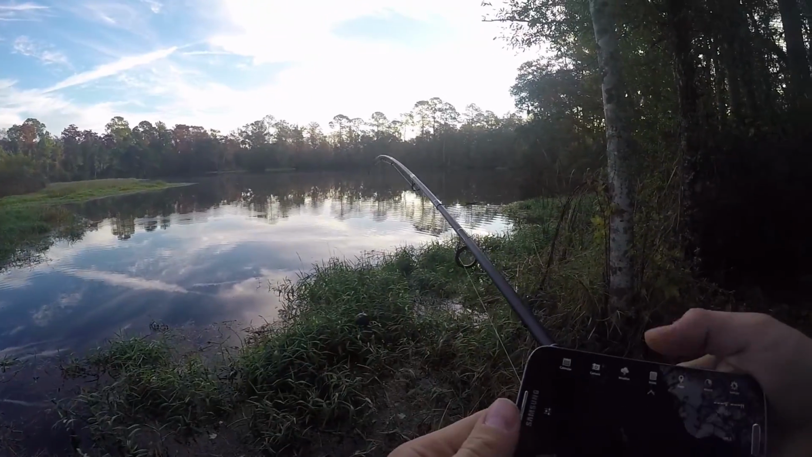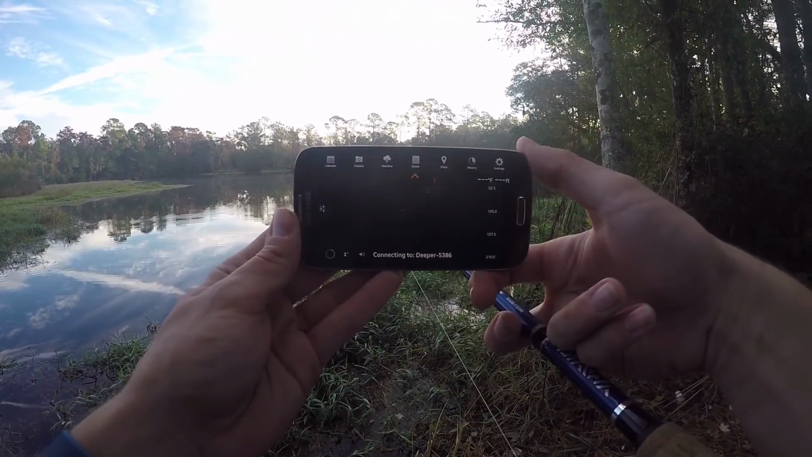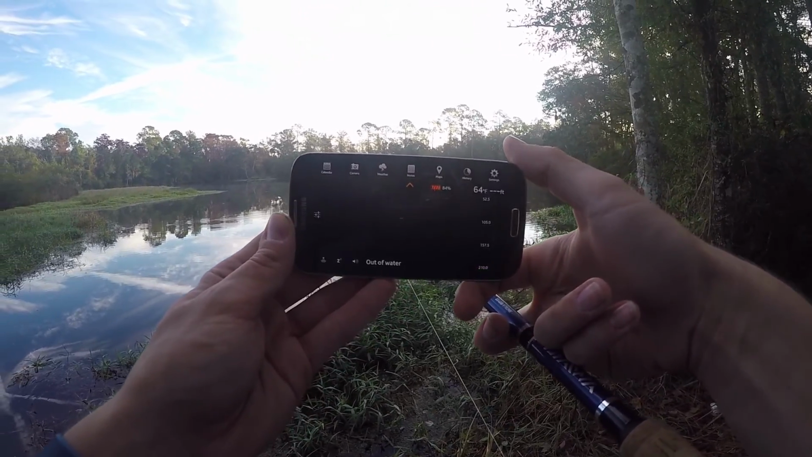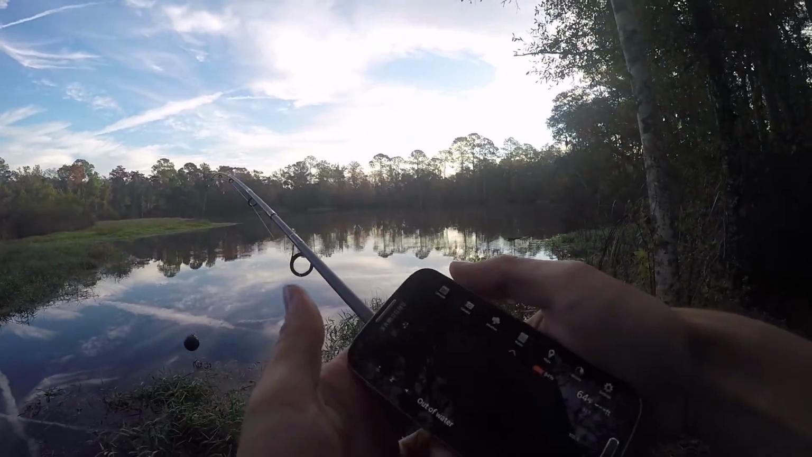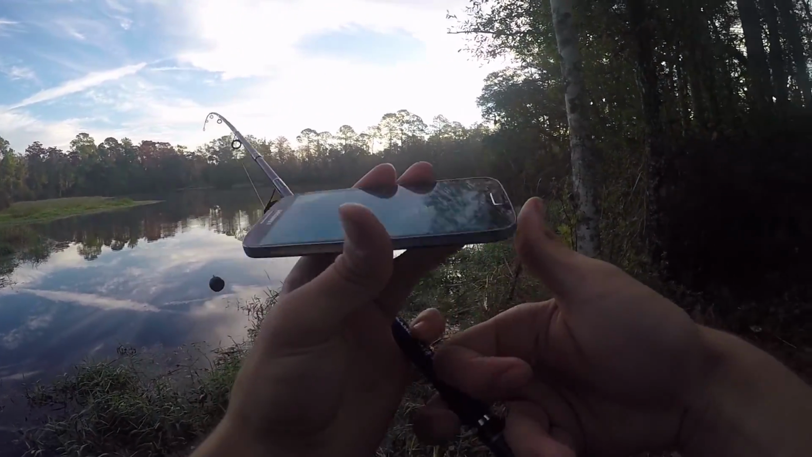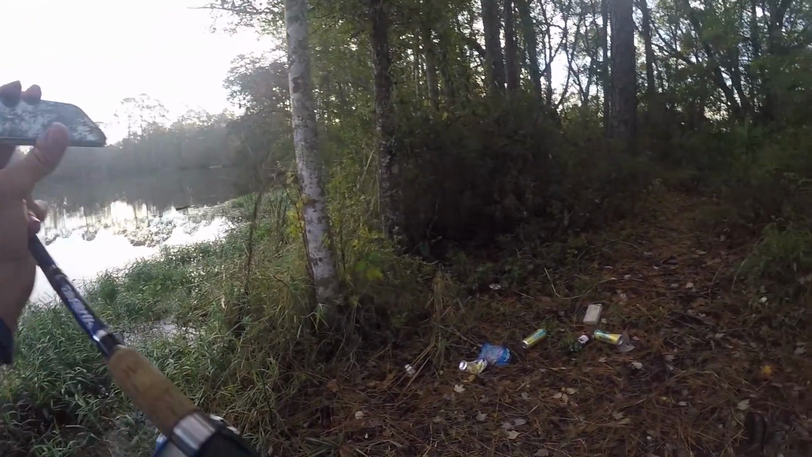Alright, as you can see, it says connecting to, apparently my Deeper is 5386. So this thing is pretty cool. Shows me overall battery life. Let's just explore the app a little bit first.